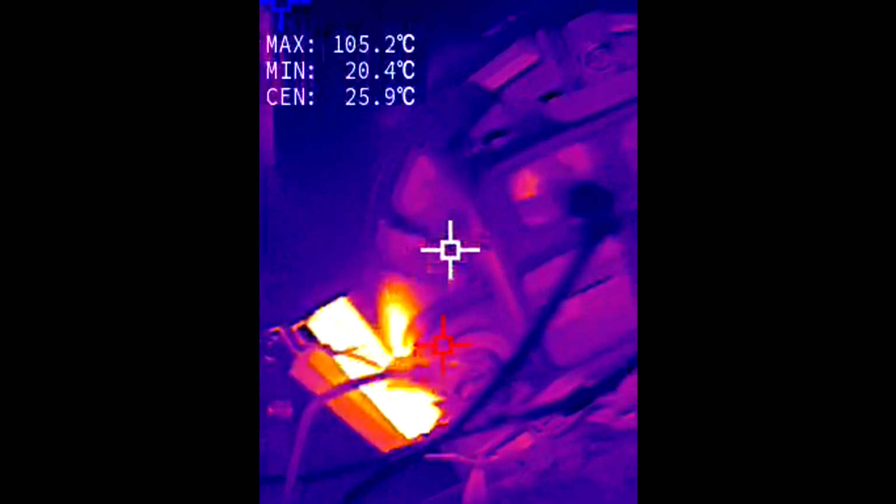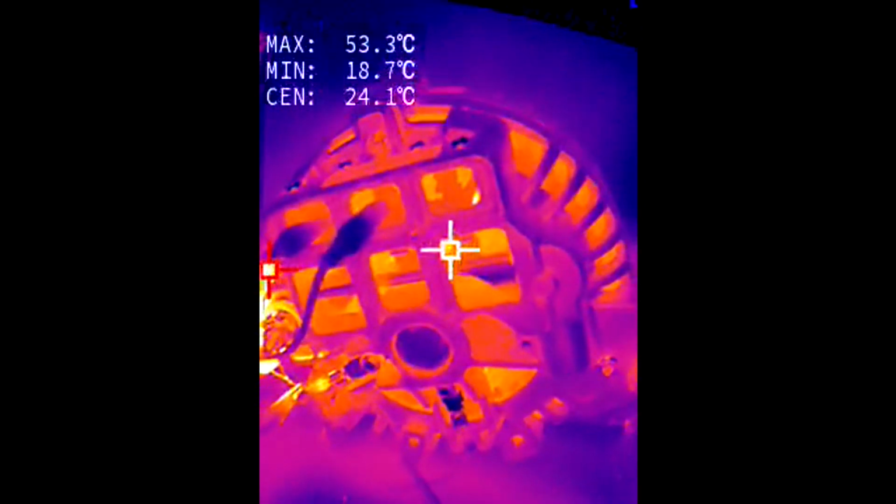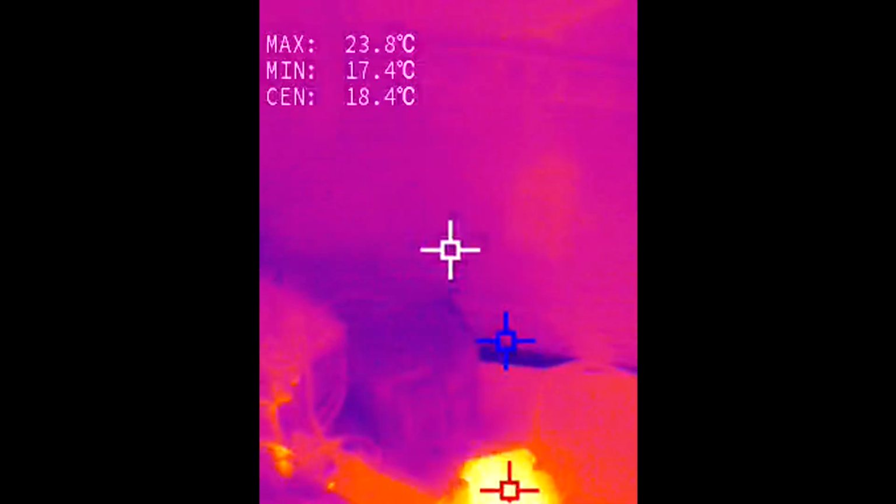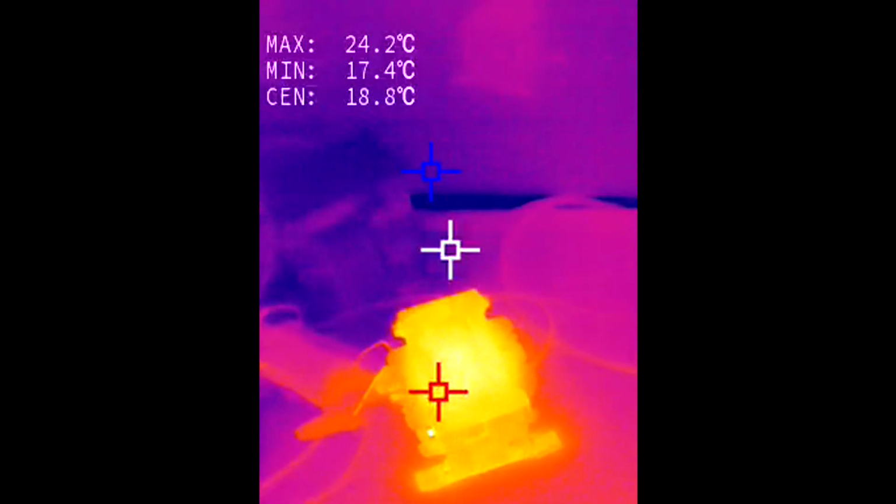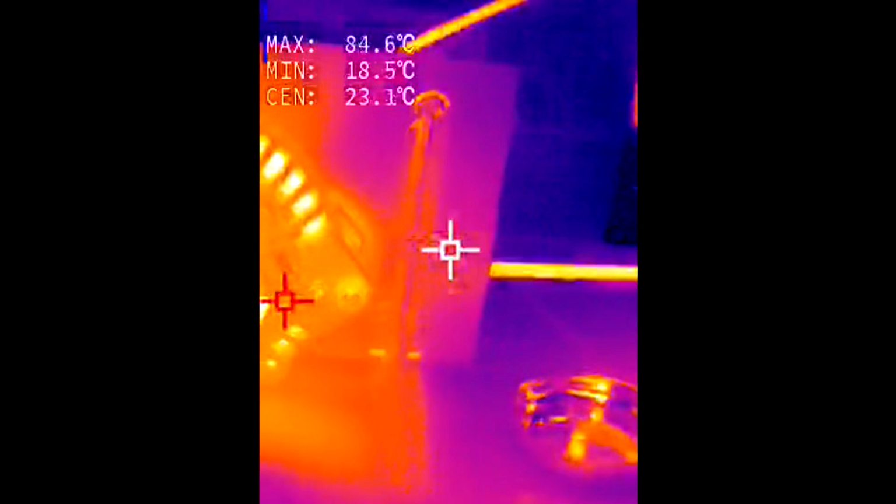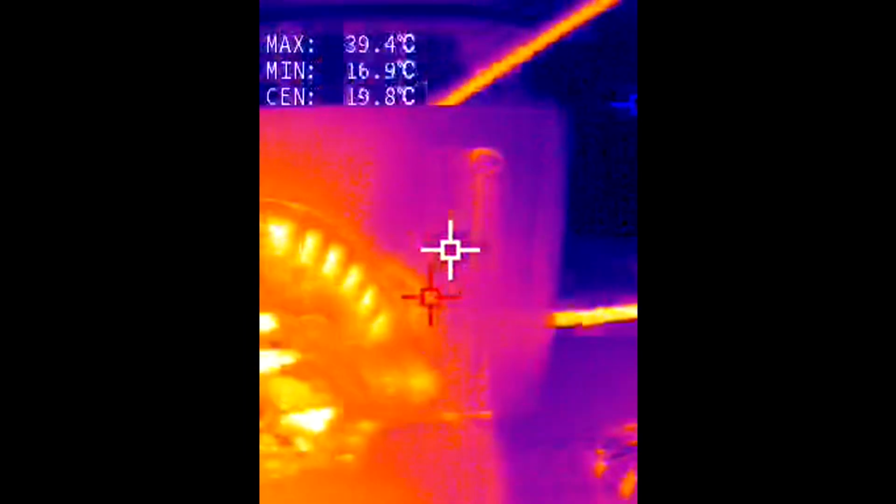Okay, this is my exercise bike with the alternator. If you watched the last video, I had to fix that. After running it for 40 minutes, you can see that resistor's warm on the side. That's a transformer. You can see the belt is warm, the light bulb is warm.